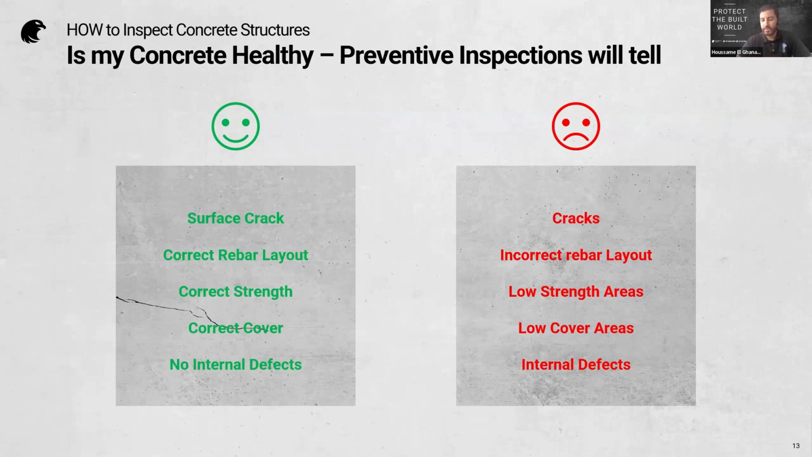You need to have the eyes of Superman, even more, to see what's going on inside the concrete. And today we will focus on the rebar layout and the concrete cover. Those are two very good indicators of the health of the concrete, and imaging solutions are wonderful for that.